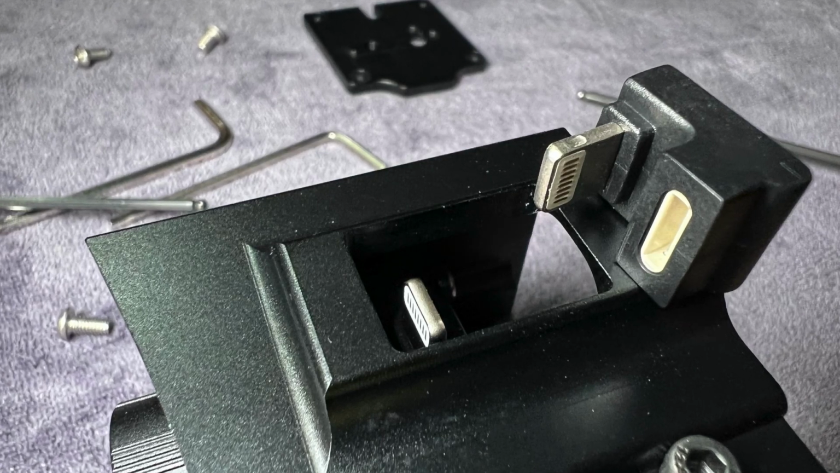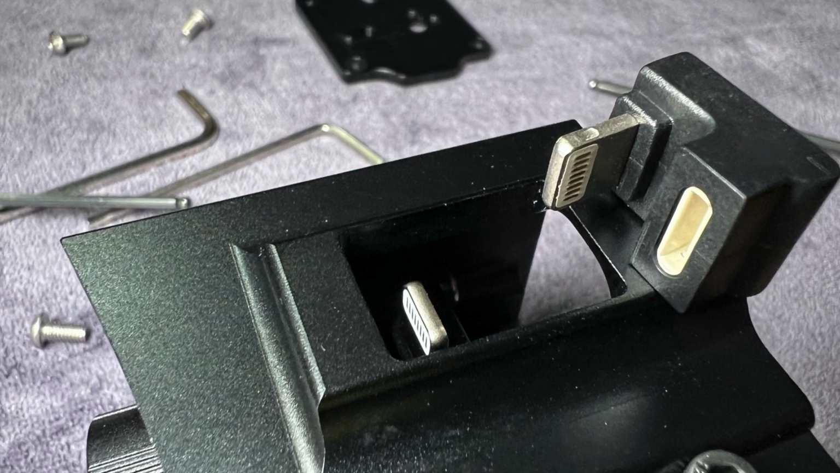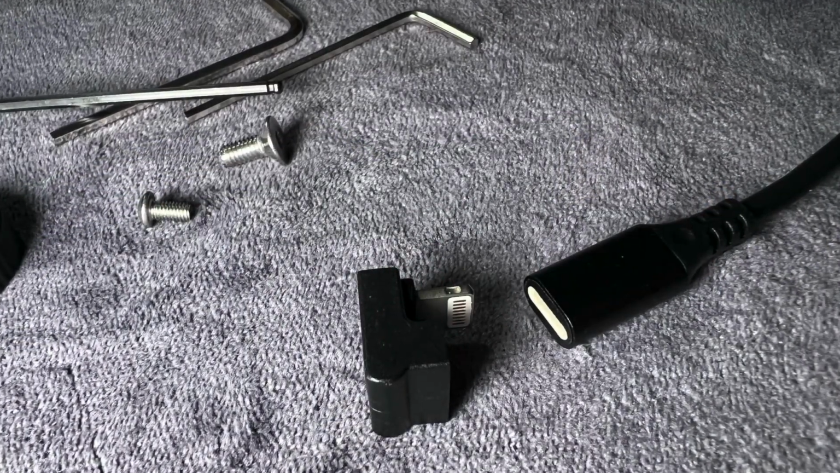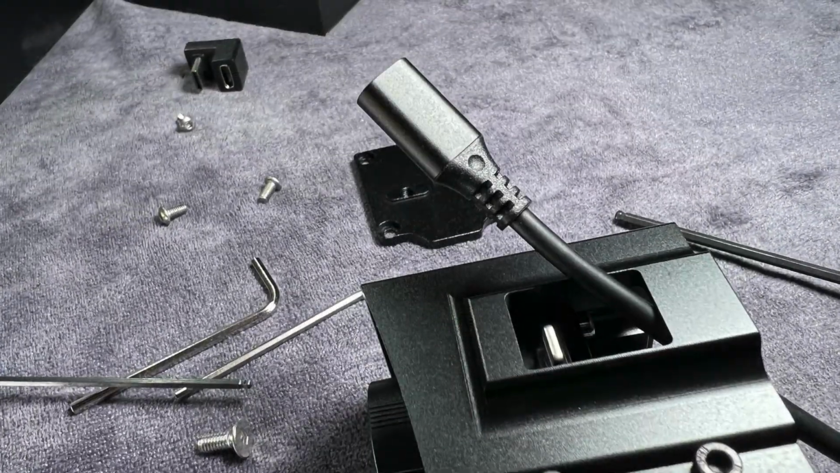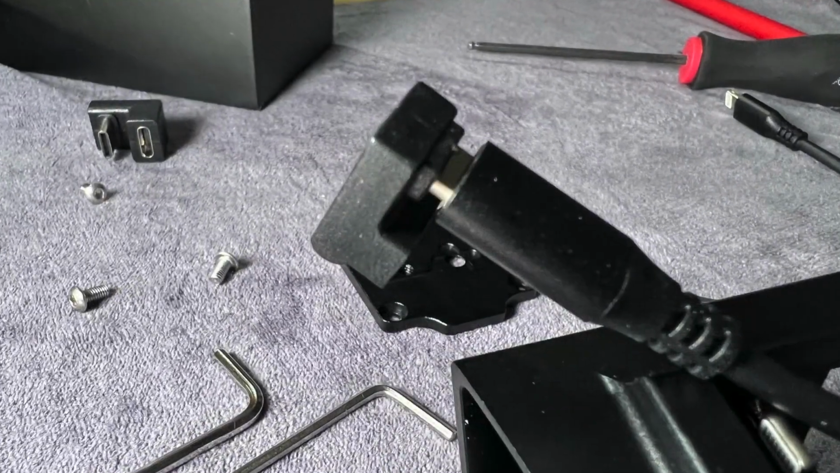So locate the, I guess, 180-degree lightning plug. That's the one I use because I have an iPhone. And then the system comes with an extension cable that you're also going to use. And the next step is to feed that cable through the housing from the back side and then connect it up to the plug.